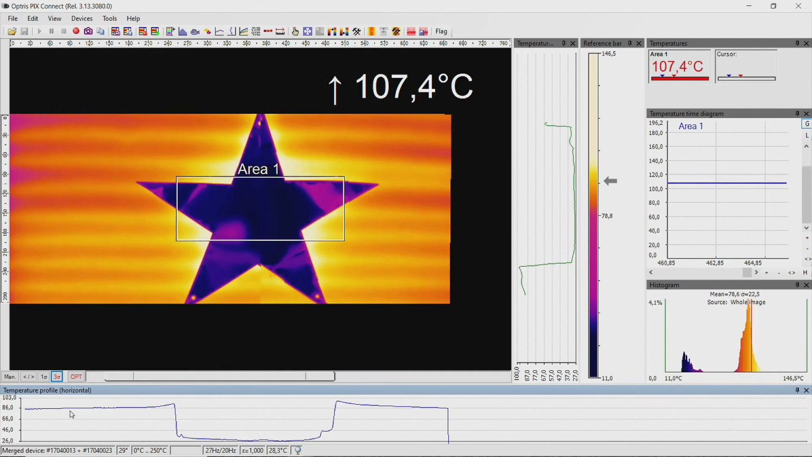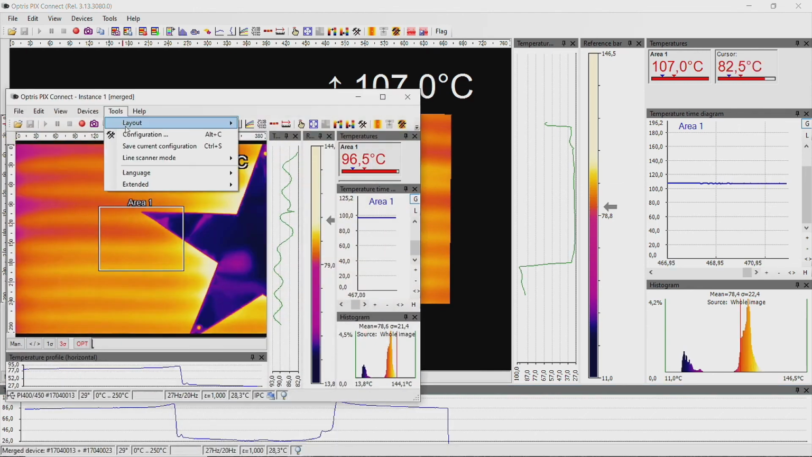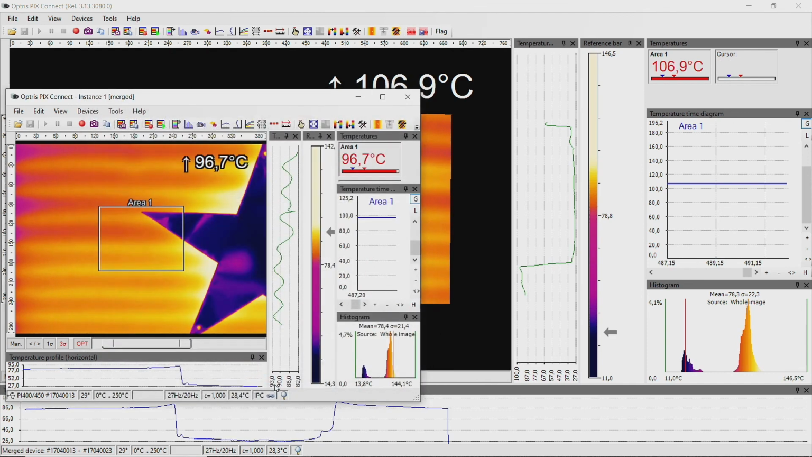Now we have to do a setting in the master instance. For this, go to the Configuration menu and to the tab Device PIF. Here we have to do a setting under Analog Output Channel 1. Click on the pull-down menu and choose External Communication. Go to OK.